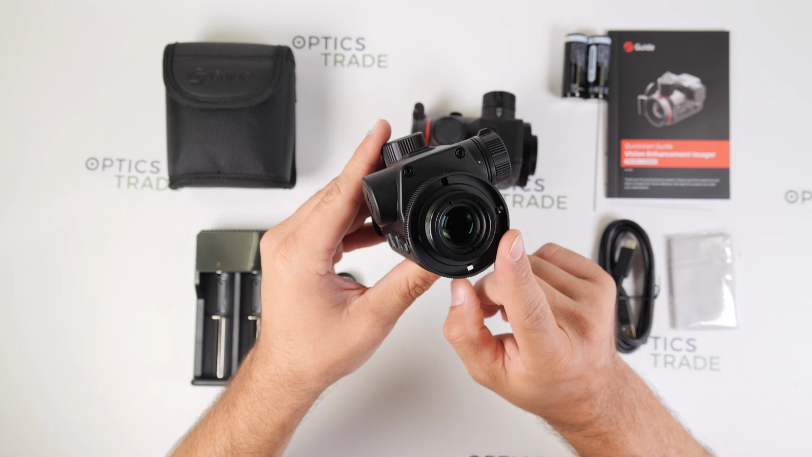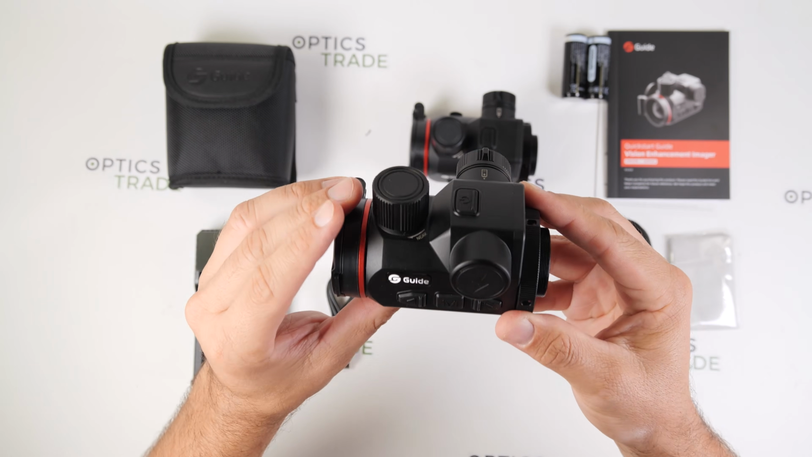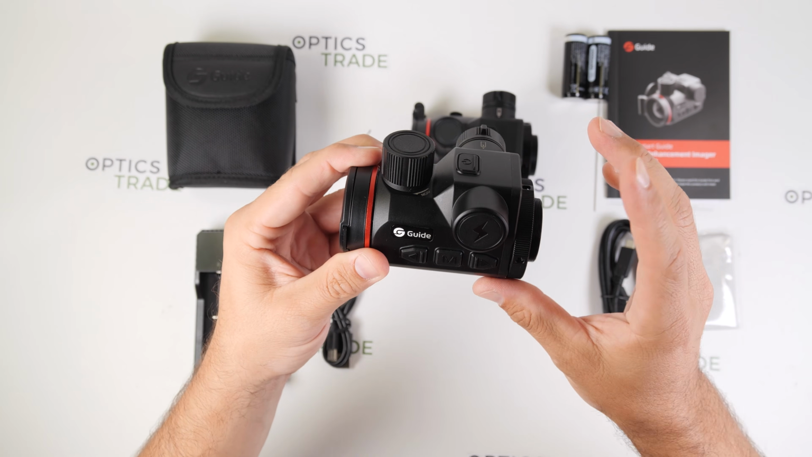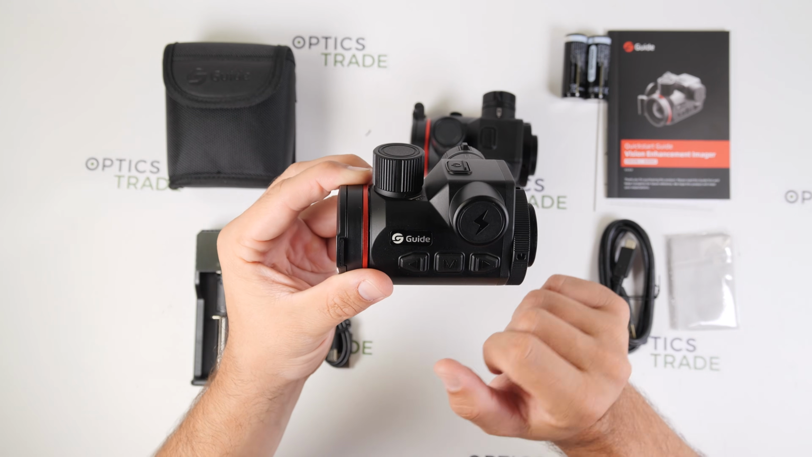This higher resolution display of the 635 model helps preserve image quality at higher daytime riflescope magnifications, with Guide rating it for use with daytime optics up to 15 times, which is impressive in my opinion.